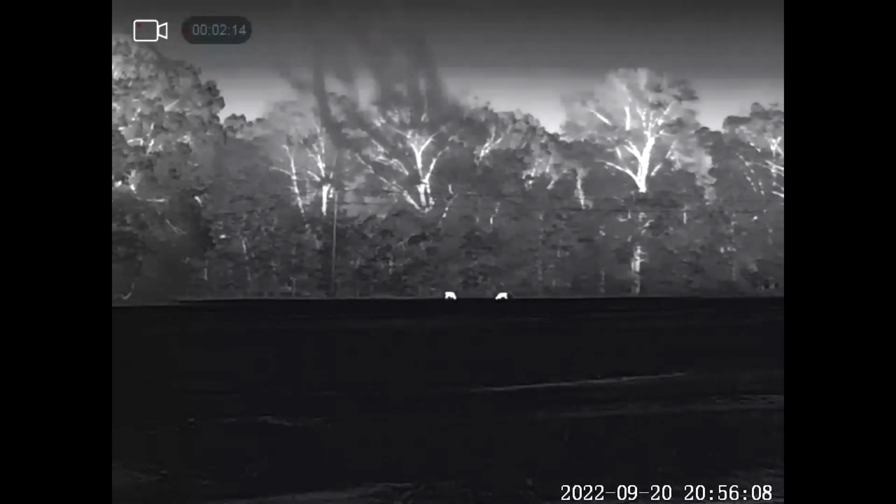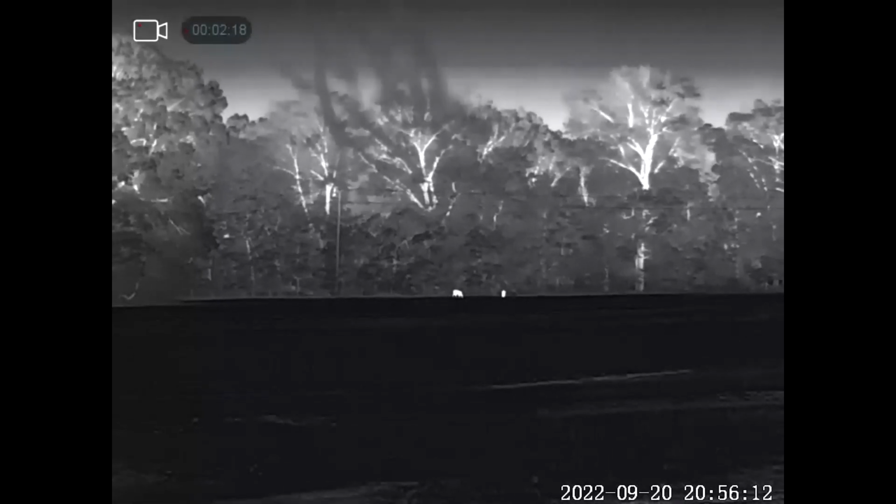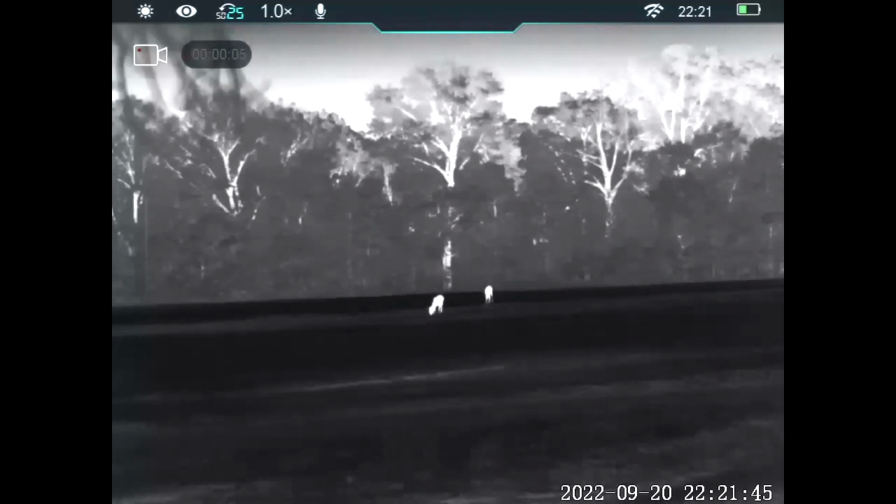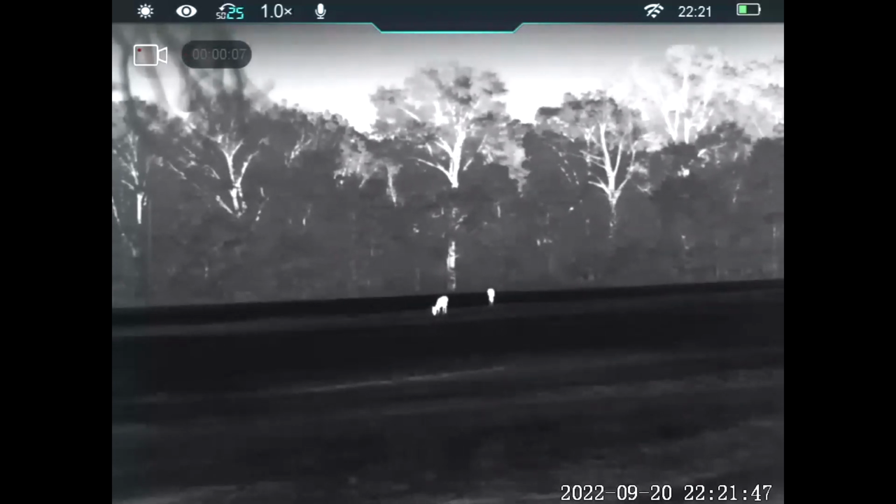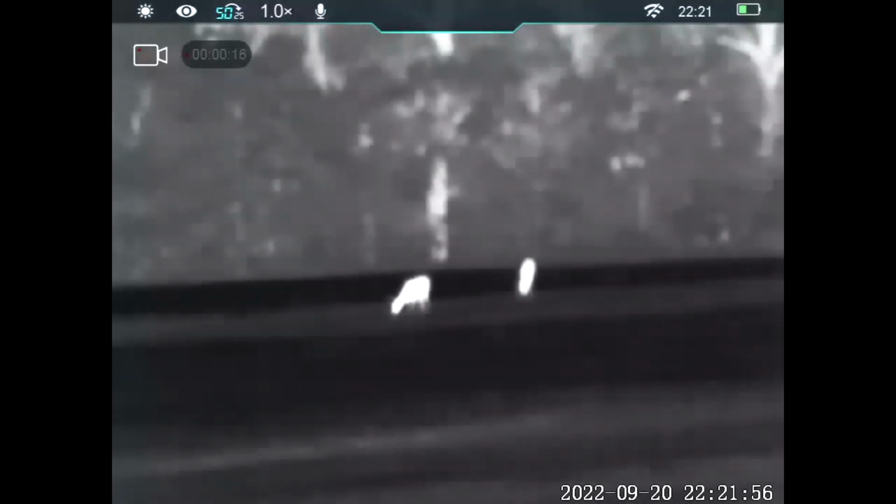It does have a 4x digital zoom on both of those lenses, so again, we can get into that. It's a 640 by 512 resolution on the thermal sensor. It's 12 microns. It has a shutterless calibration. This is the second thing that makes it different than any other thermal optic besides the other zoom. Again, we'll explain that at the end. There's a lot of explaining at the end. Maybe I should have done this at the beginning. But right, the two lenses provide two different fields of view.